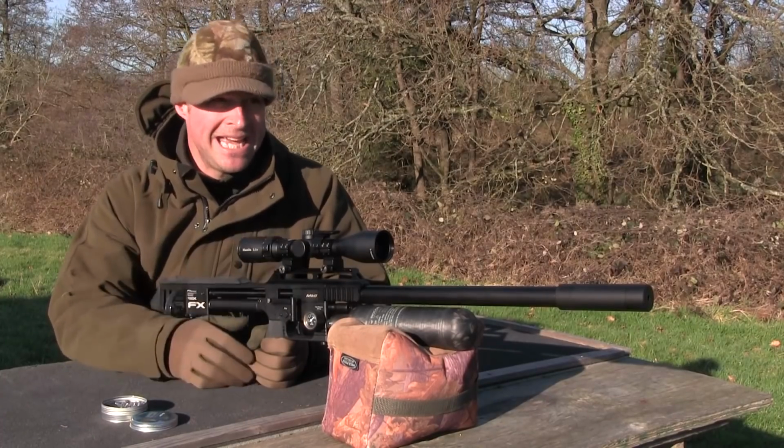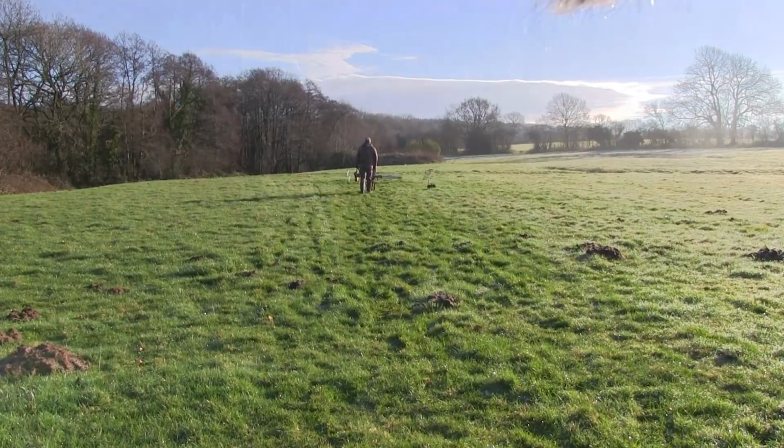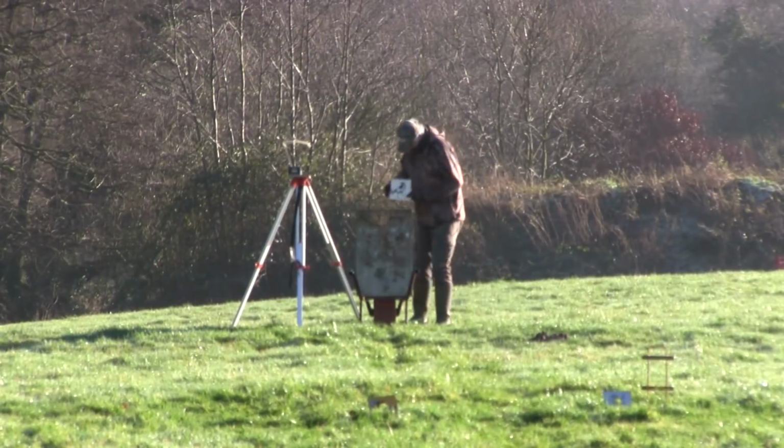So what I'll do now is get Kev to head out onto the range with a chronograph and our very sophisticated target holder on a wheelbarrow. He'll take it out to 50 metres and we'll kick off there.